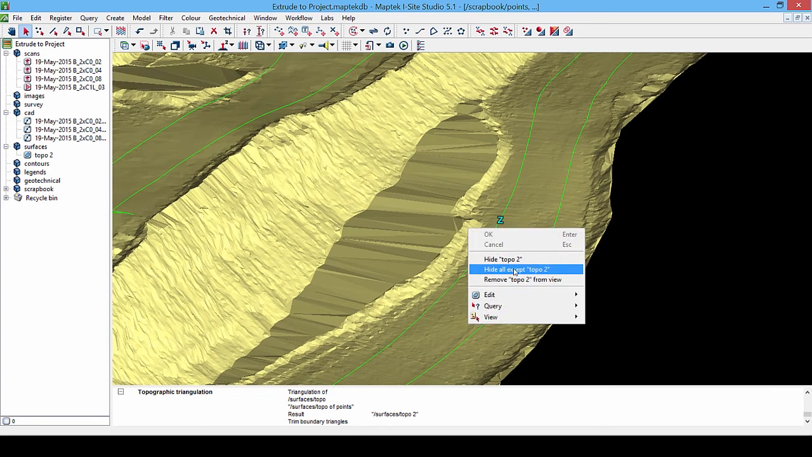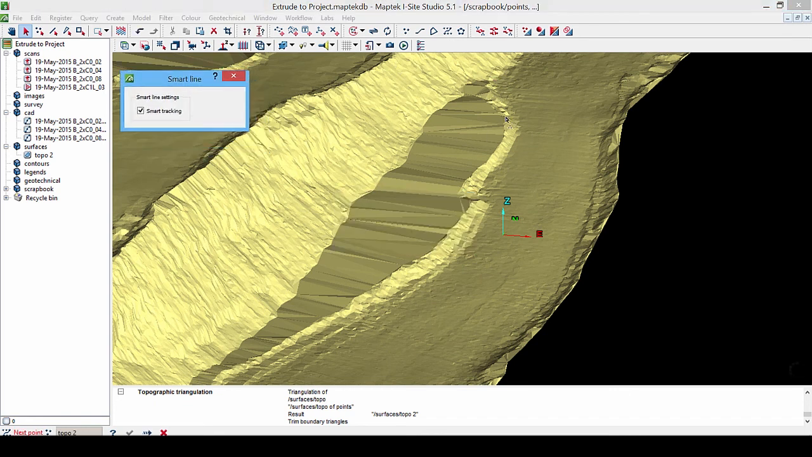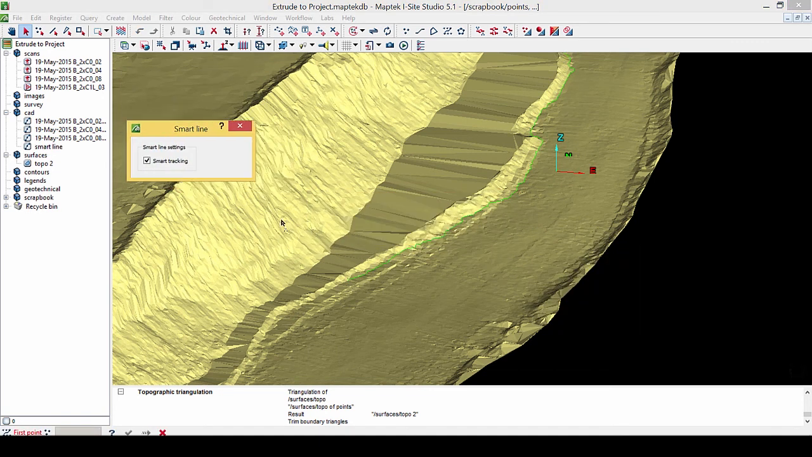So a couple of things I need to do first is create this tow line. So I'm going to use Smart Line and just whip a little line out. Probably far enough, and also create just one at the base of this wall.